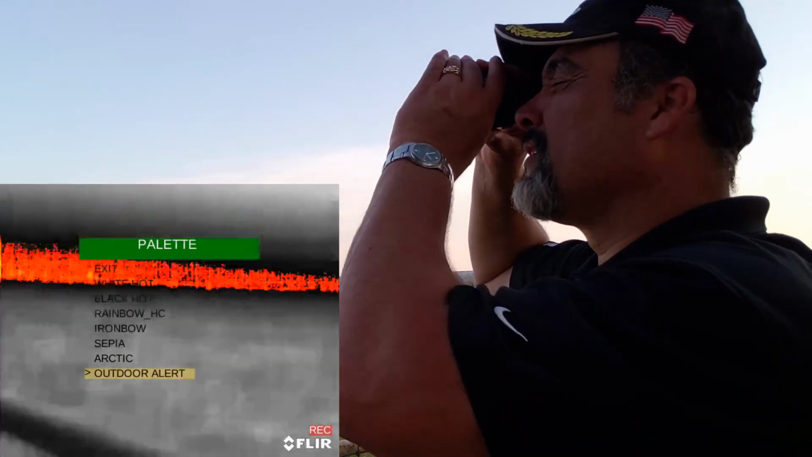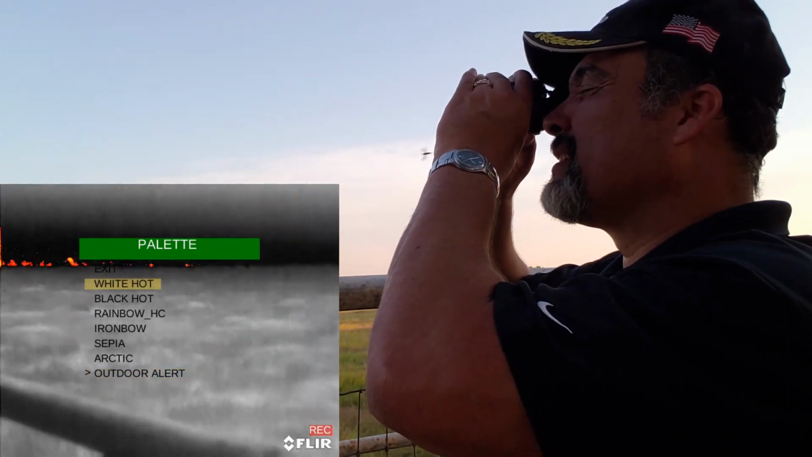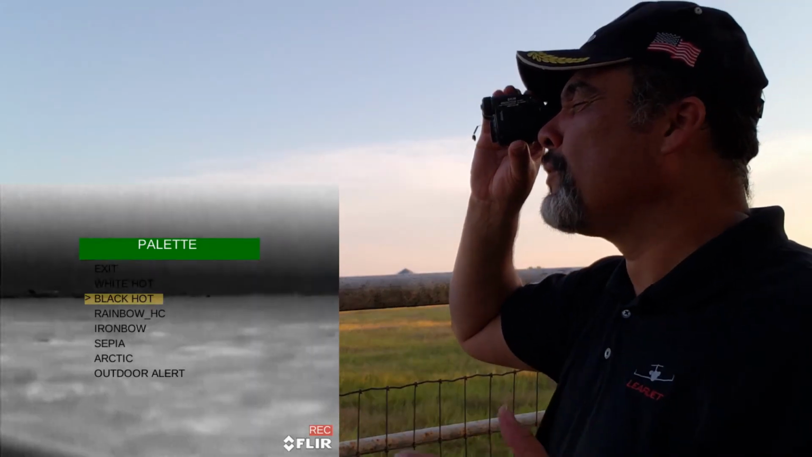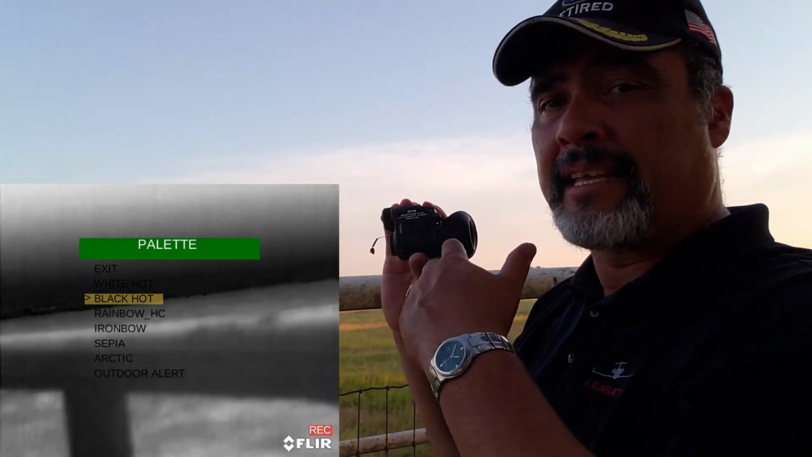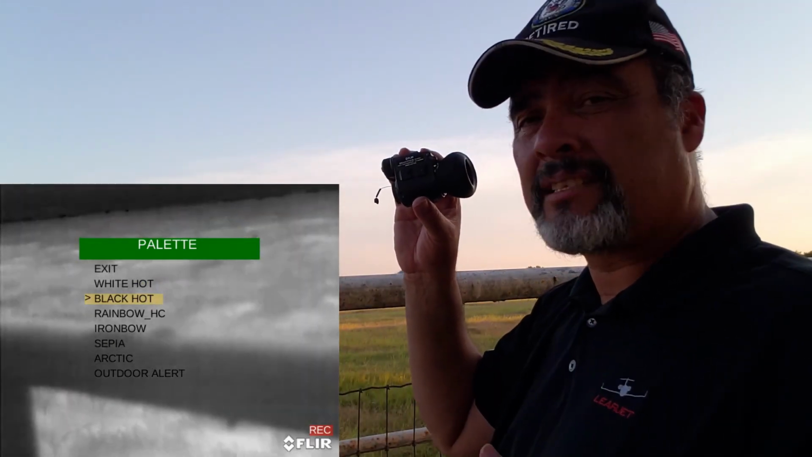So the Outdoor Alert, and let's go back to black hot. Again, pretty cool. You're able to see a long distance with these things. And again, you can do recording, you can do picture taking. So it's kind of pretty cool that way.